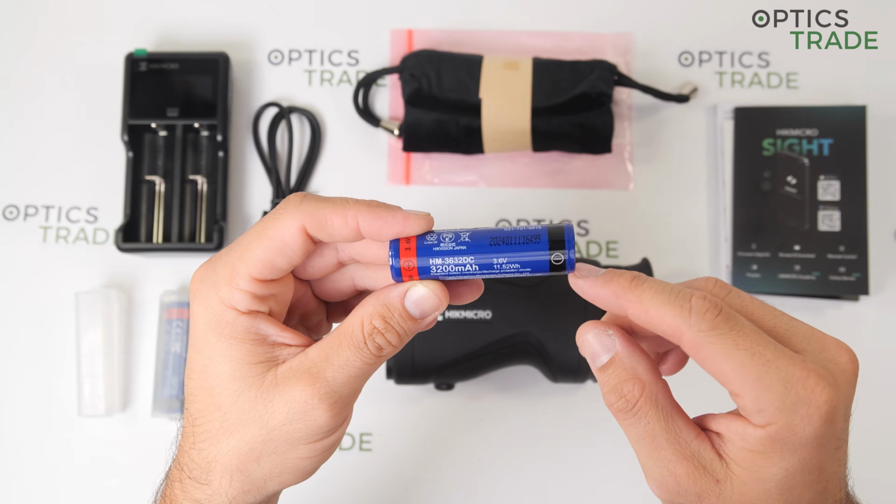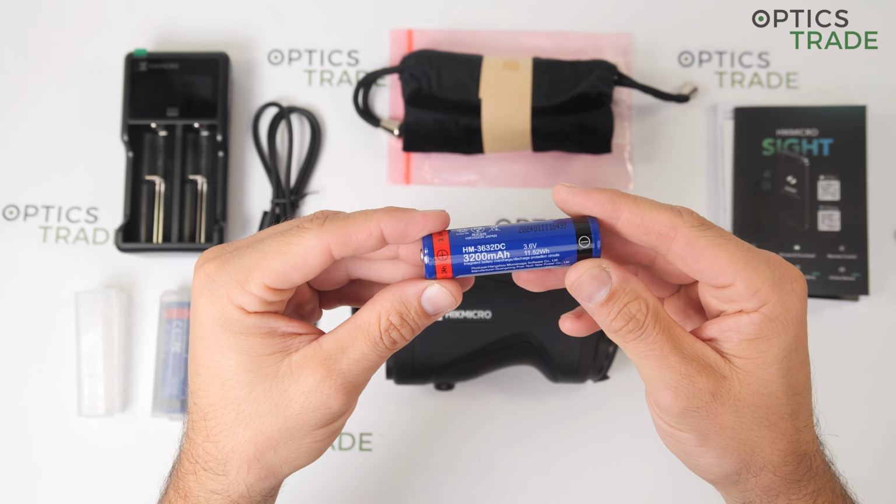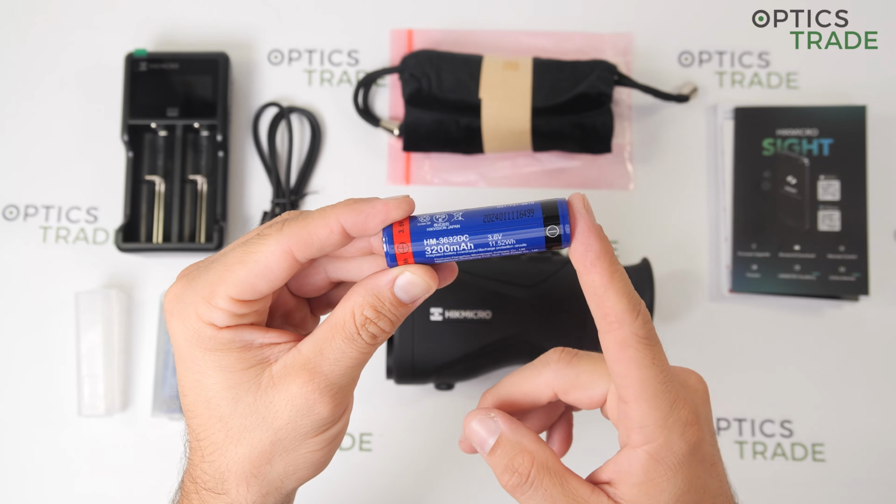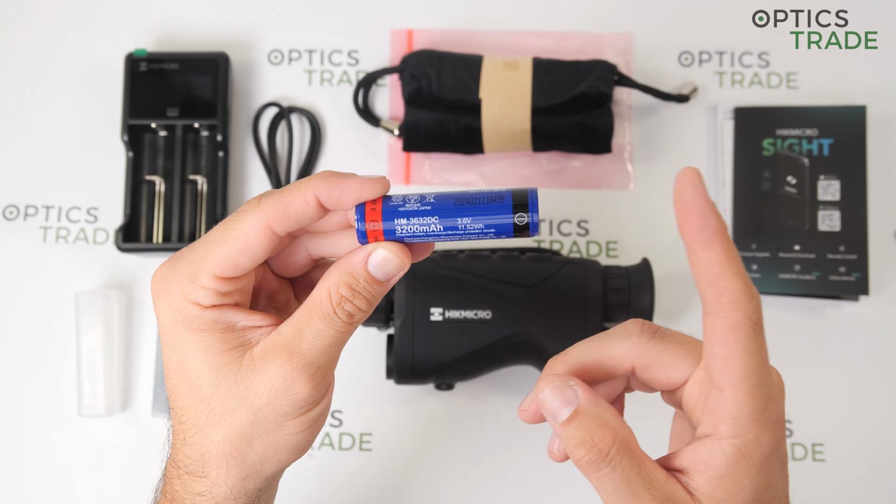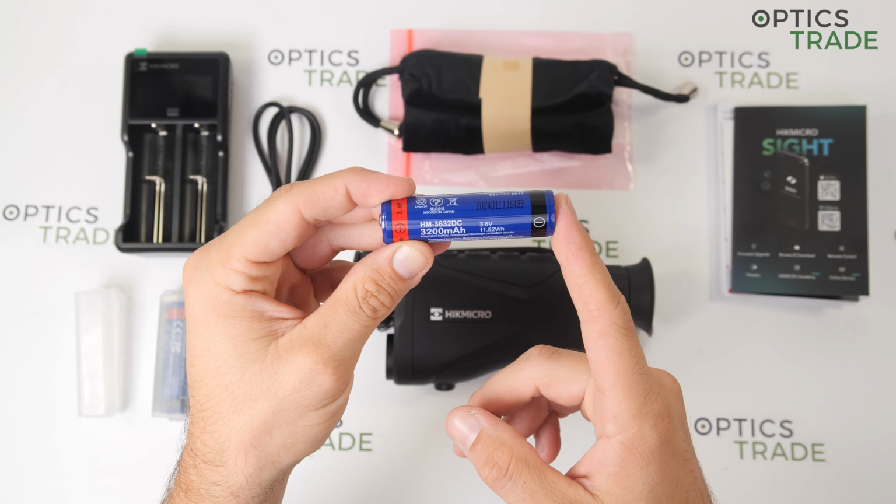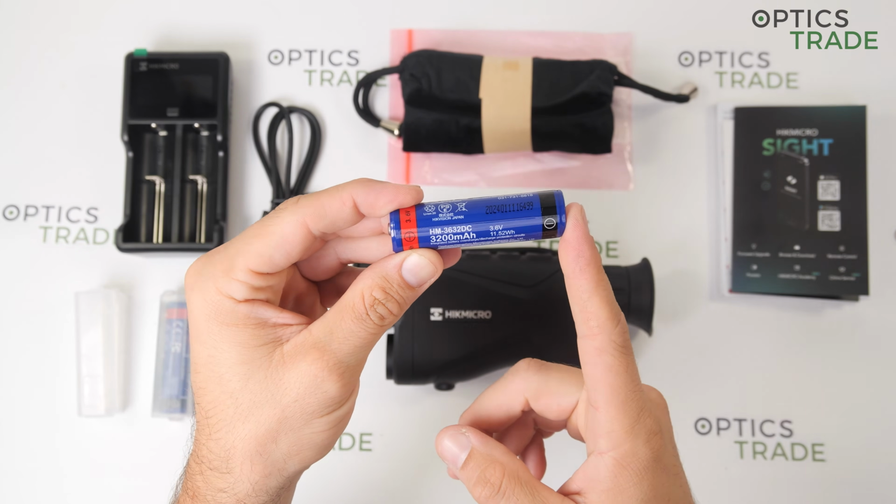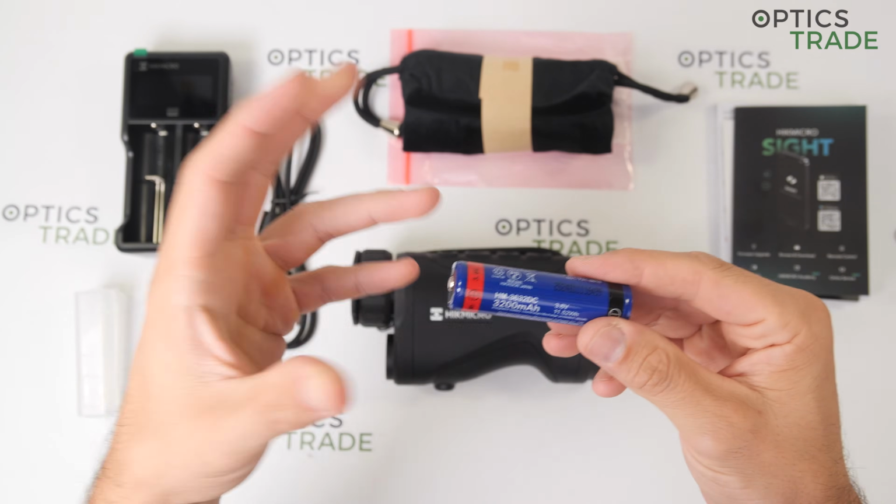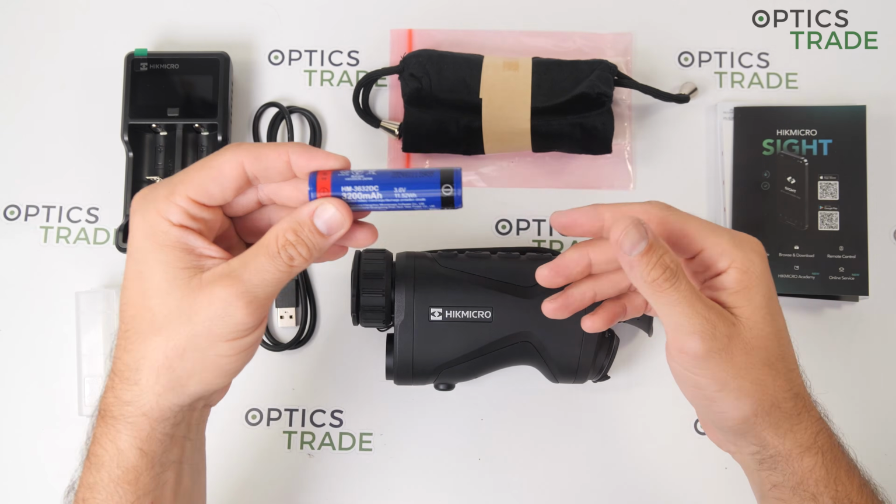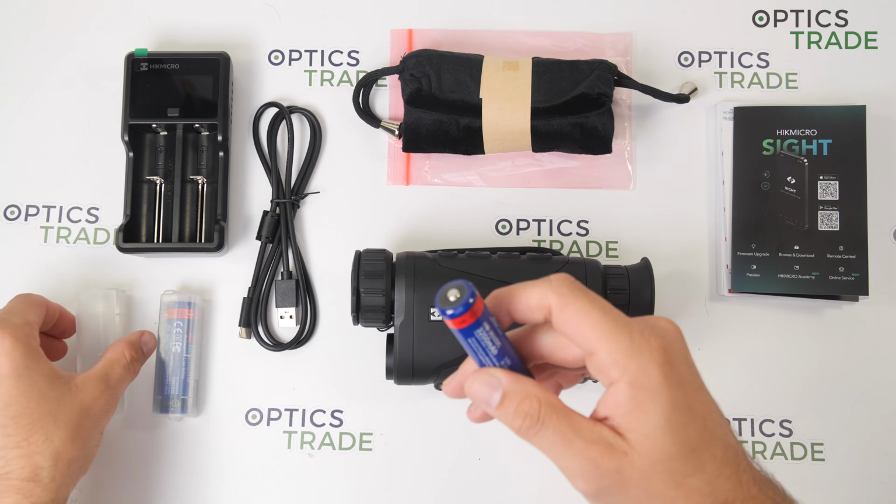But of course the device works also with aftermarket batteries as well. A really nice part of it is also that other Hikmicro devices use also the same batteries, so they are interchangeable, and you can have, let's say, 10 batteries and use them in all sorts of Hikmicro devices at once.